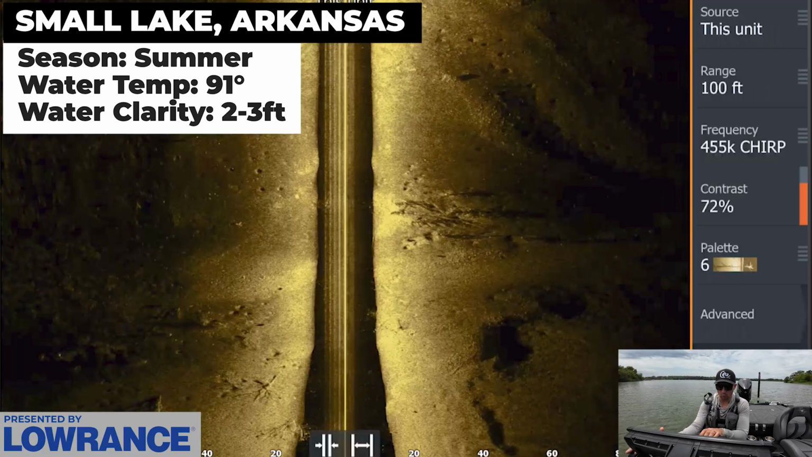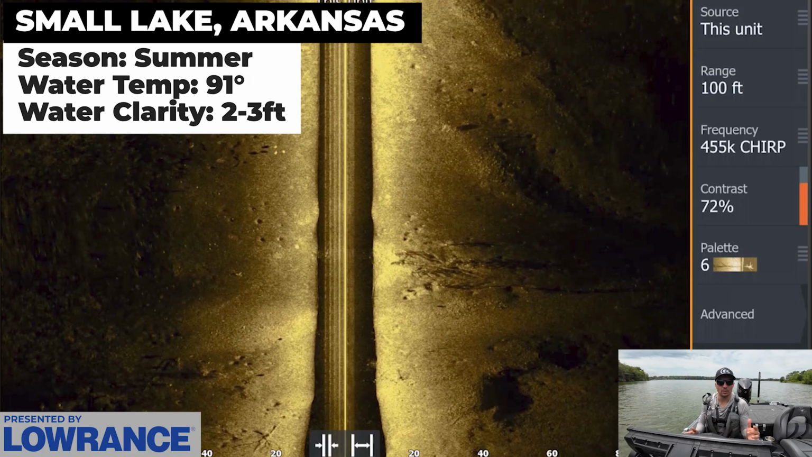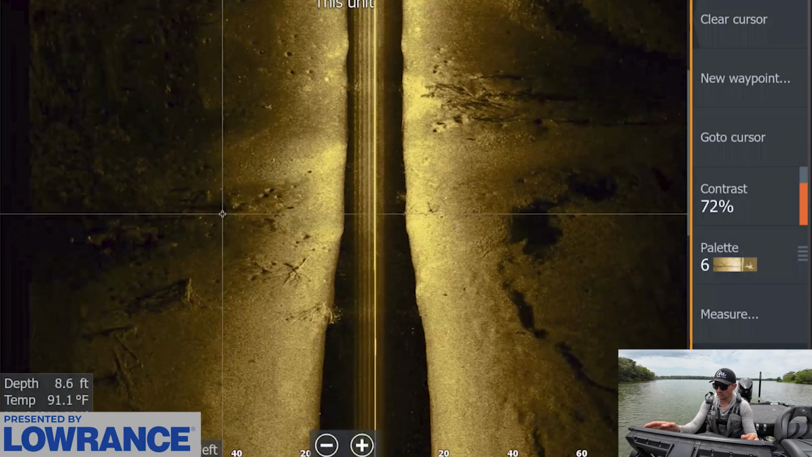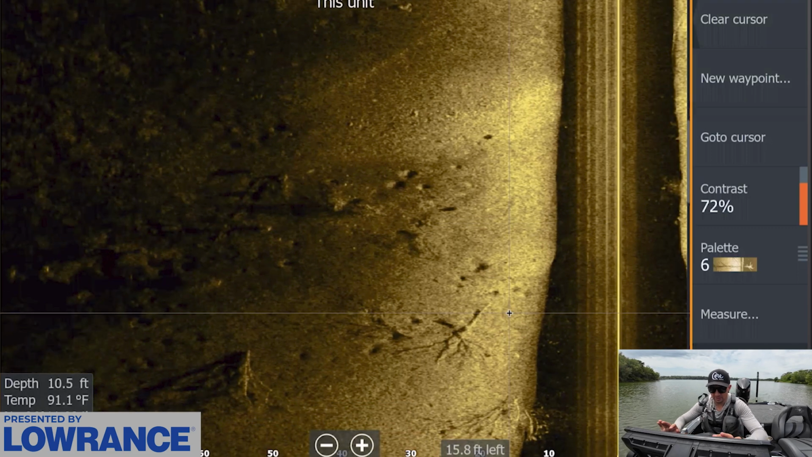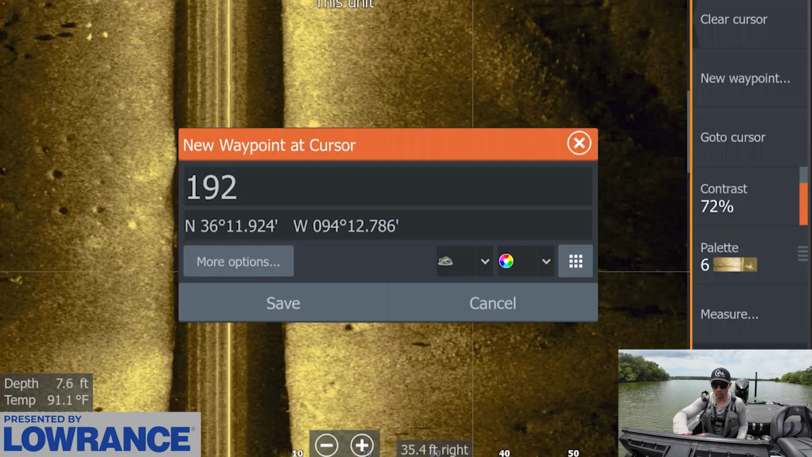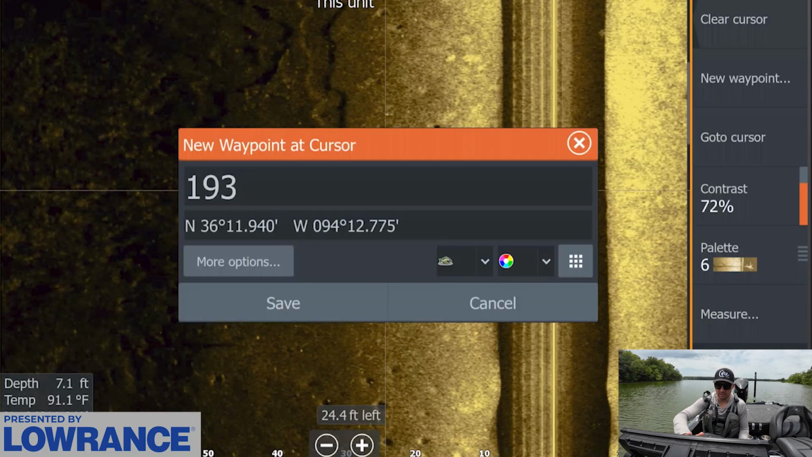Basically, what I'm looking for are shallow brim beds anywhere from like 5 to 8 feet of water, but offshore. During the summer, brim are going to spawn during the full moon, and there's multiple cycles of the spawn, and you'll see these little brim beds here on side scan. You can see them right in through here. All these little small circles, these are all brim beds, and then there's isolated pieces of brush in and around those brim beds. And actually you can see there's a few fish right in here as well as some brim, and these might be some bass.